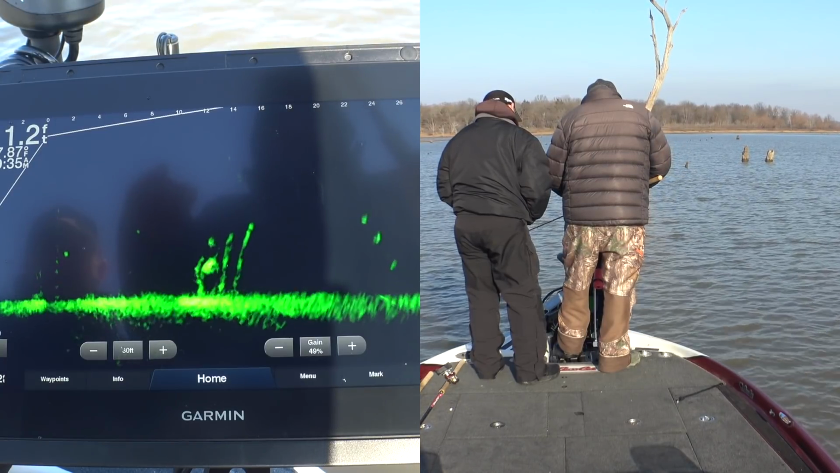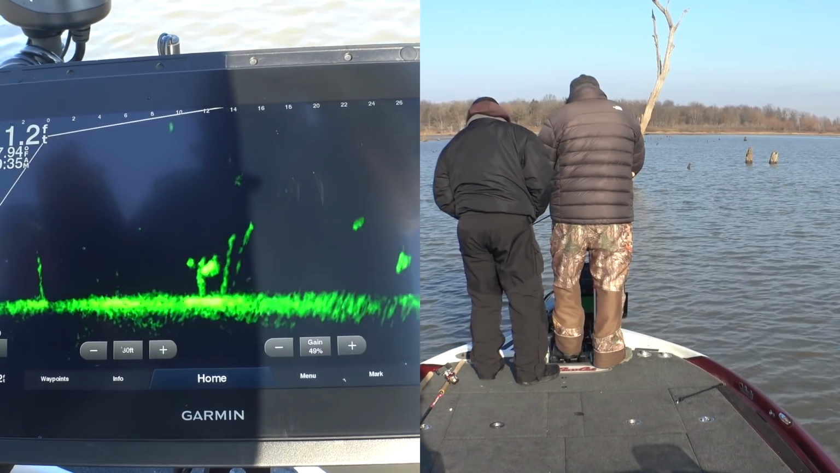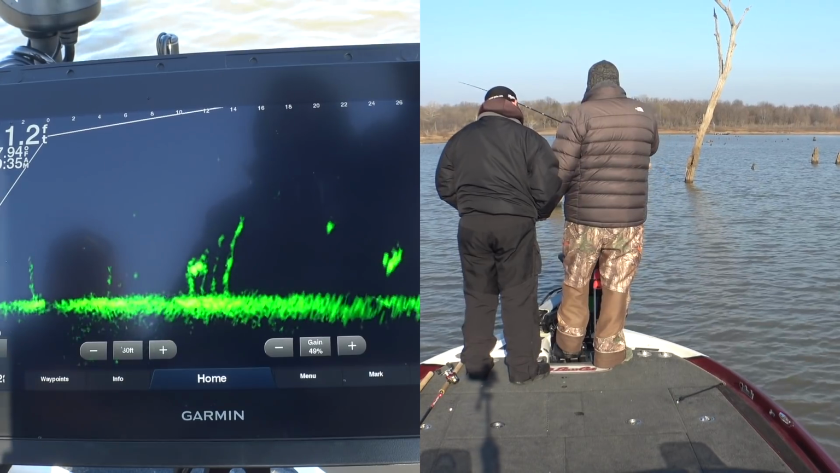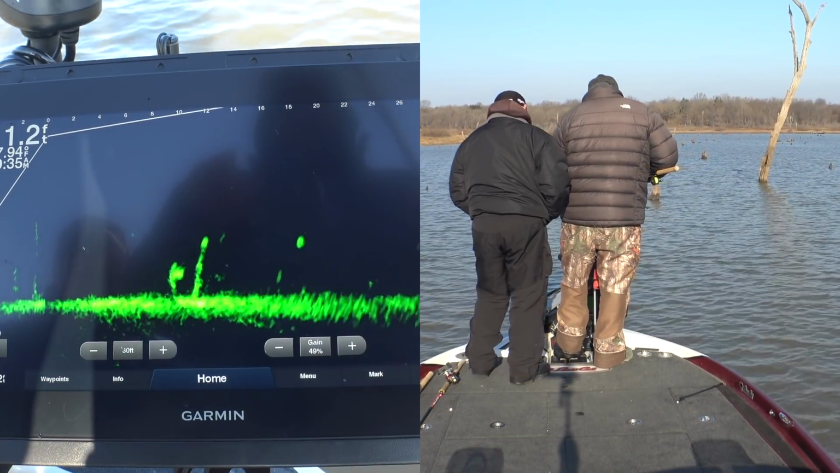That could be a dandy there. That's either, you're going to find out. Yeah, because you're right on him. That's either a really big crappie or something we don't want. The crappie? Yeah, it looks like a crappie to me.